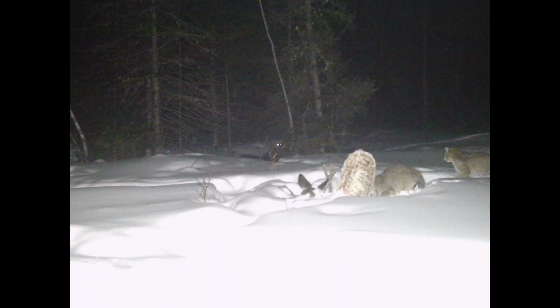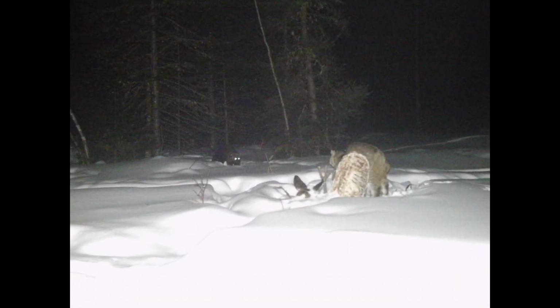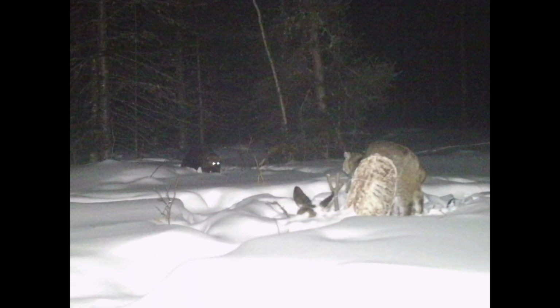Then, a few days later, the bobcat showed back up. And it was kind of interesting to me, but this time, that bobcat brought a friend. Now, as you can see, that fisher is there at the same time, which is interesting to me. You can tell from this picture that the fisher looks like it's on guard, and so does that bobcat. But pay attention to the snow where the fisher is standing.